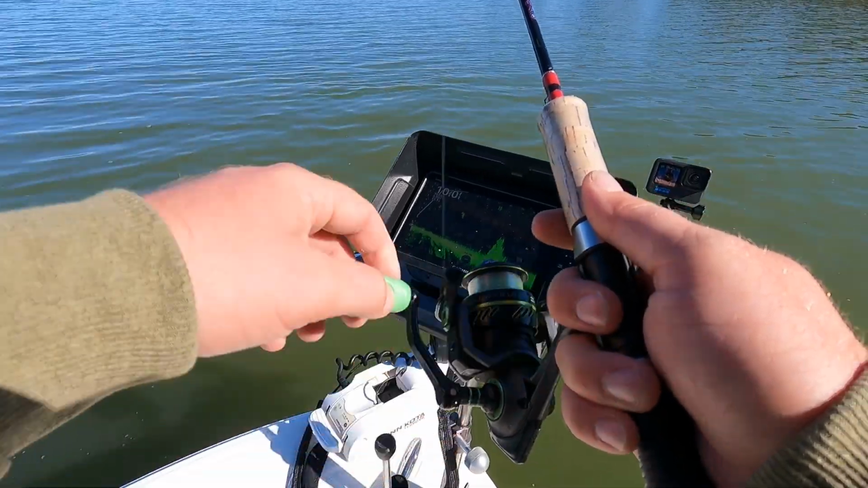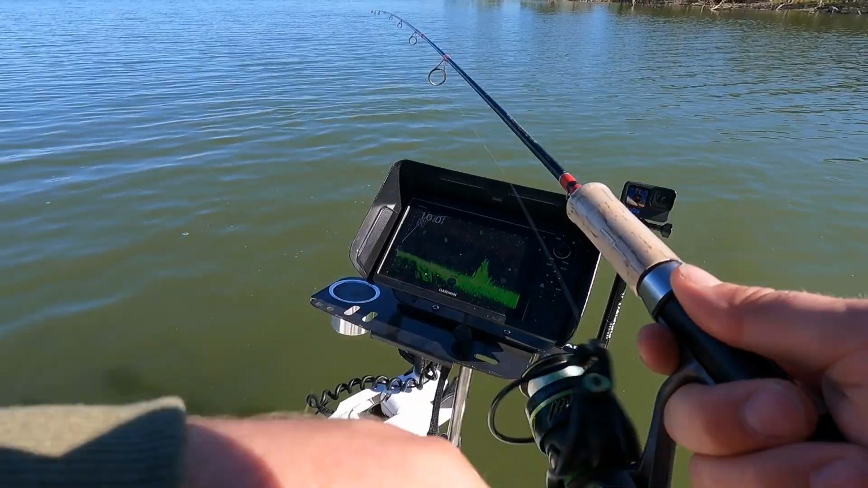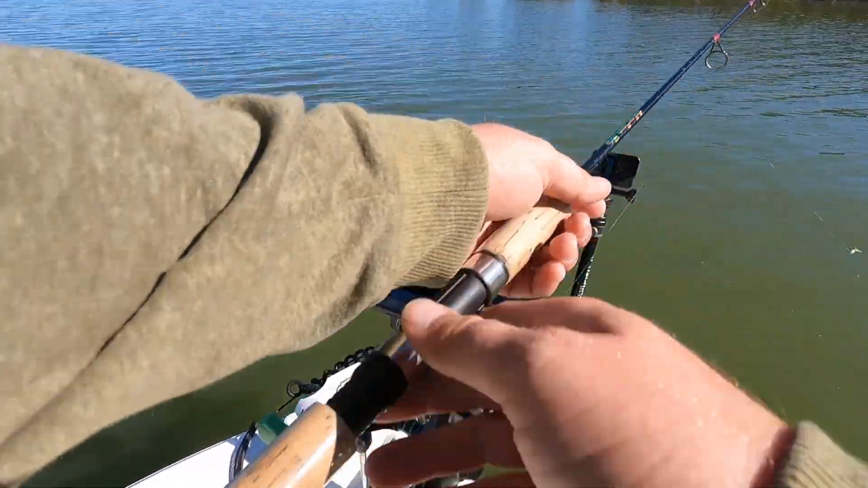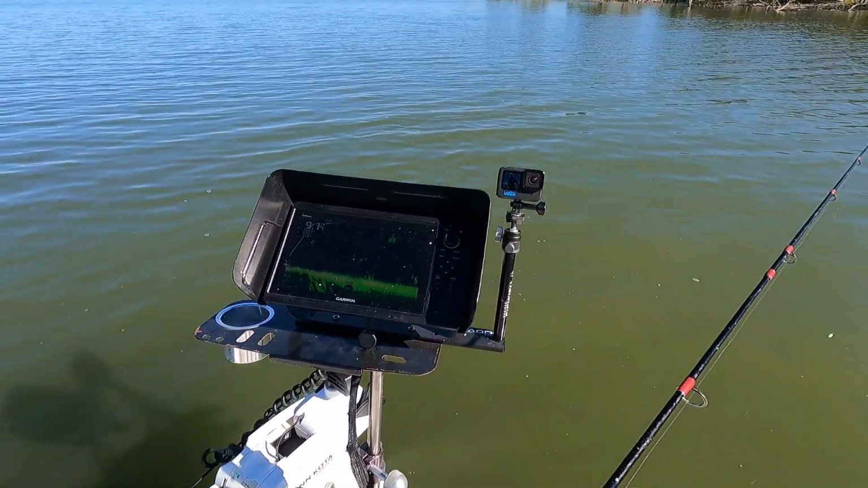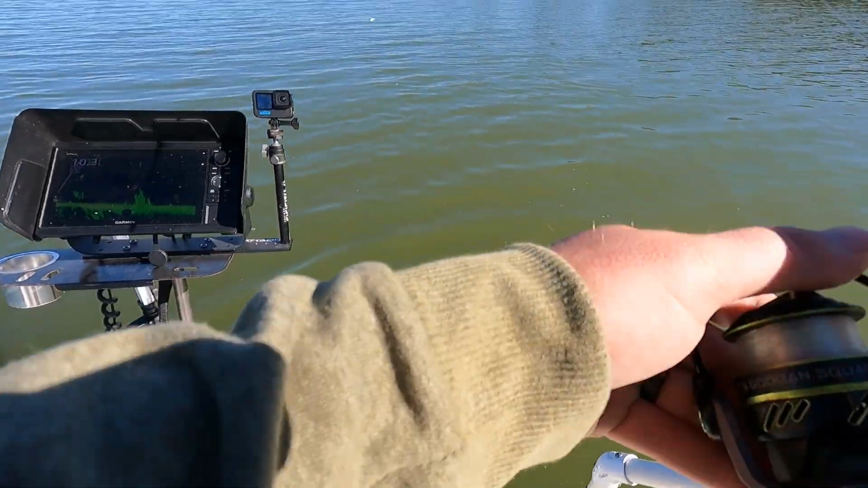Let's see. Nothing on that one. Let's scoot over here towards it real quick. Y'all know I'm a sucker for some brush piles, so let me pull over to it. That was a nice fish I just had too. It's probably been a nice tournament fish, to be honest with you. But here we go.